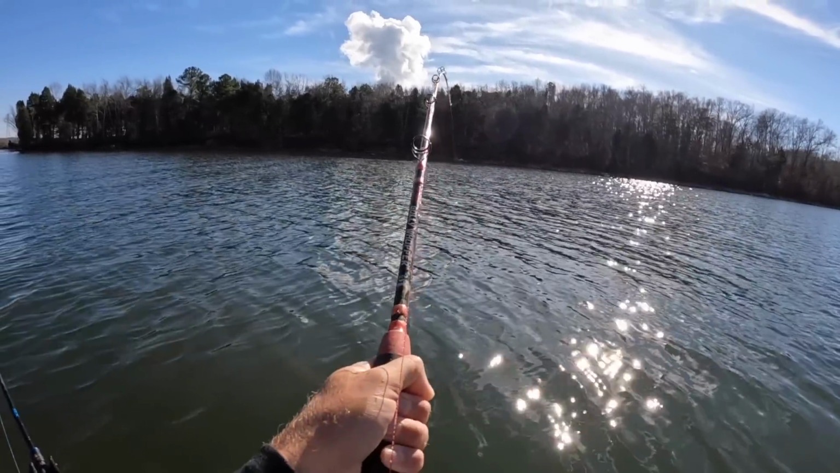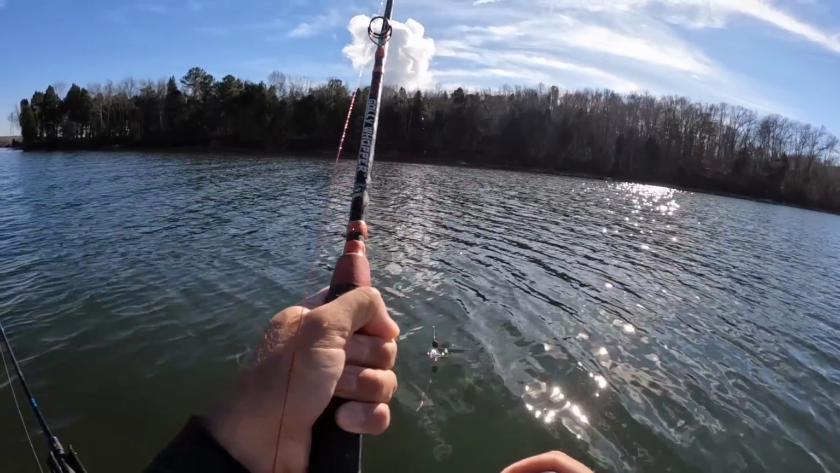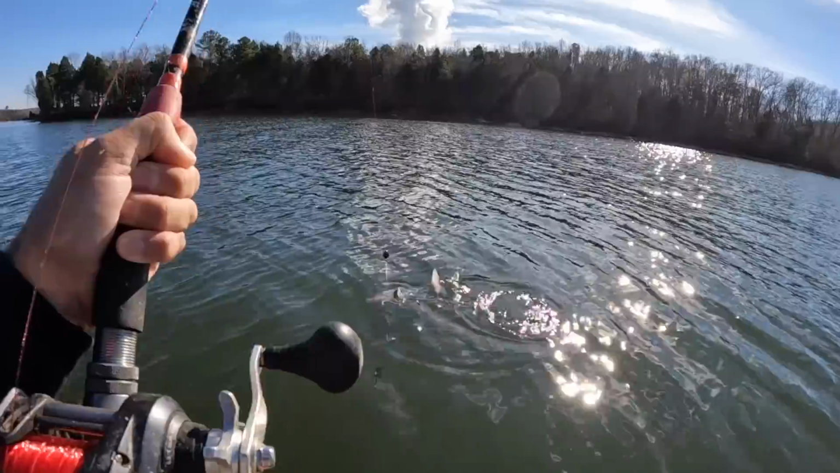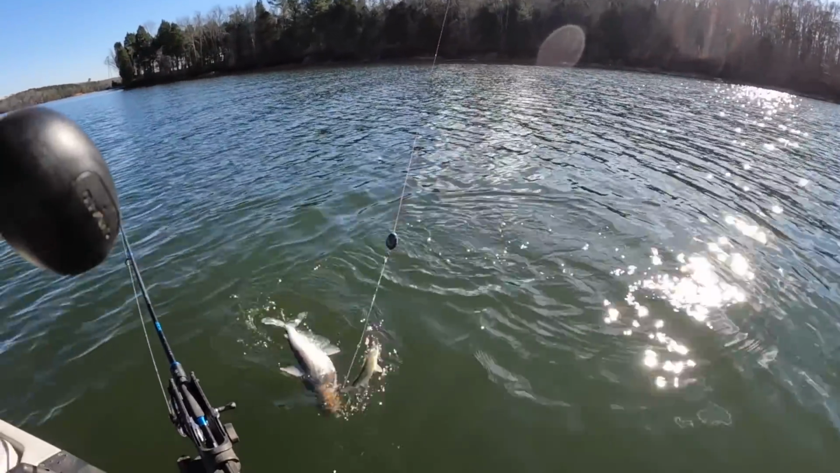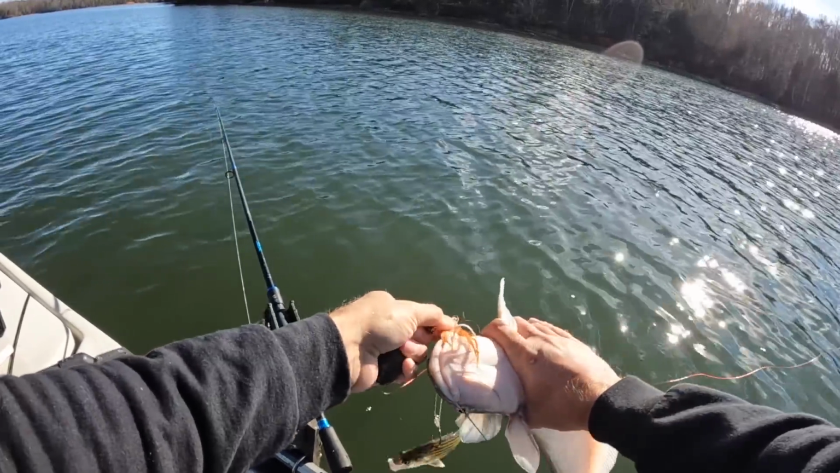We got a fish on right here. I don't think he's very big, but he may have ate the fly possibly. He did. He ate the fly under the yellow bass. Look at that. He sure did. And we got another one on that front rod up there. We doubled.